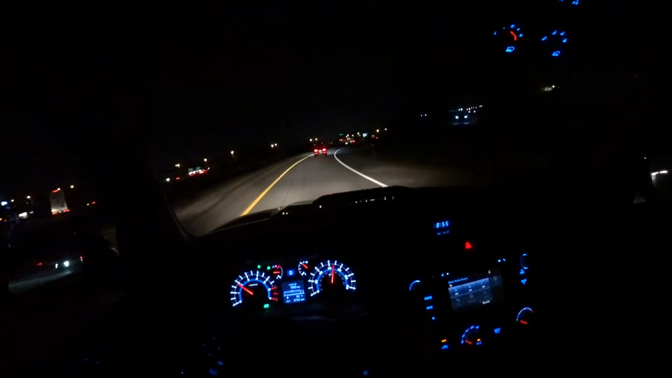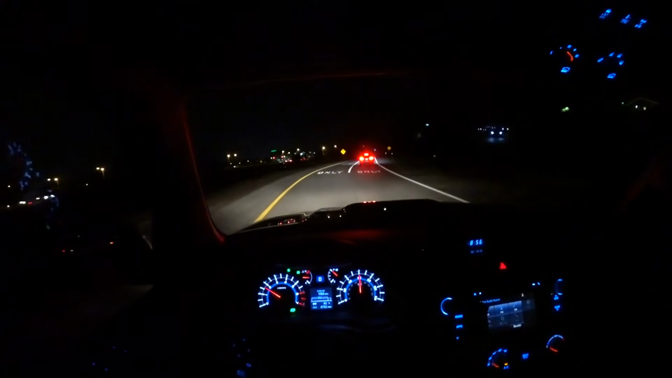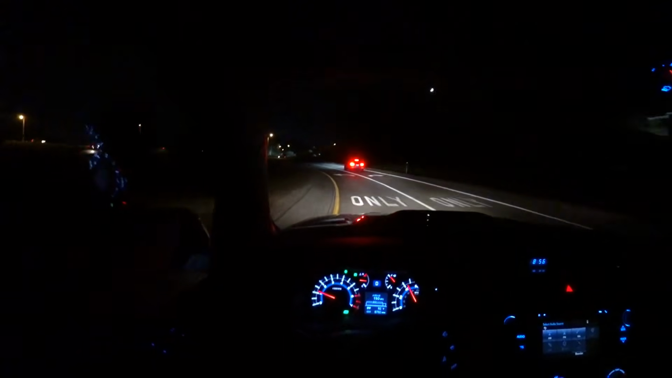It's one of the first things I noticed when I started driving this truck. You get used to it, but it's a little bit of a funky brake pedal. Trucks and SUVs have never had perfect brake pedal feel, and this kind of falls along those lines.